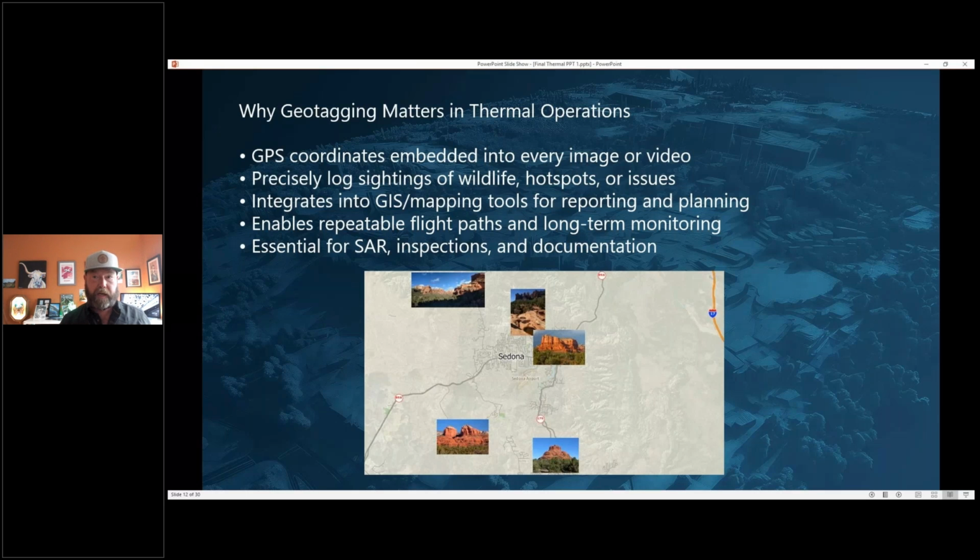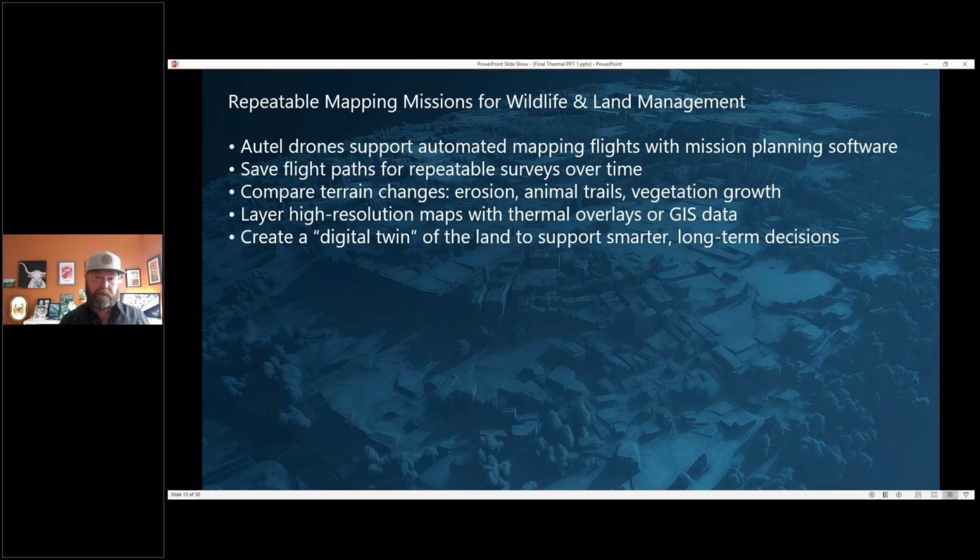So moving on. Autel drones do support automated mapping flights, and you can build KML files, or you can just build the mission on the controller. If you ever want help with that, you can let me know or hit us up. We'll show you.